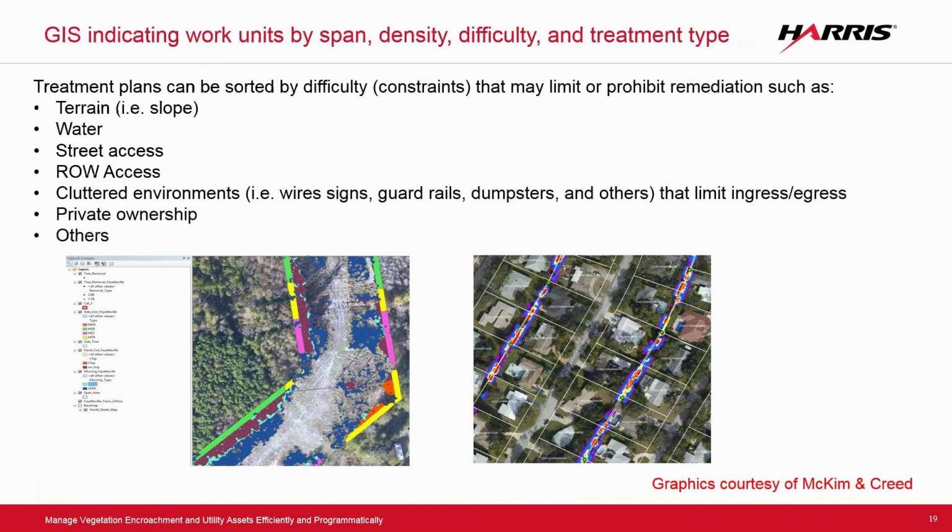Once you have all that, this really does become very prescriptive in how you're going to treat it. Again, what you're looking at here are colored by span, and it shows the least ingress-egress versus the most problematic. We can also, at this point, because it's in a GIS, incorporate other things like street access, right-of-way access, ownership.